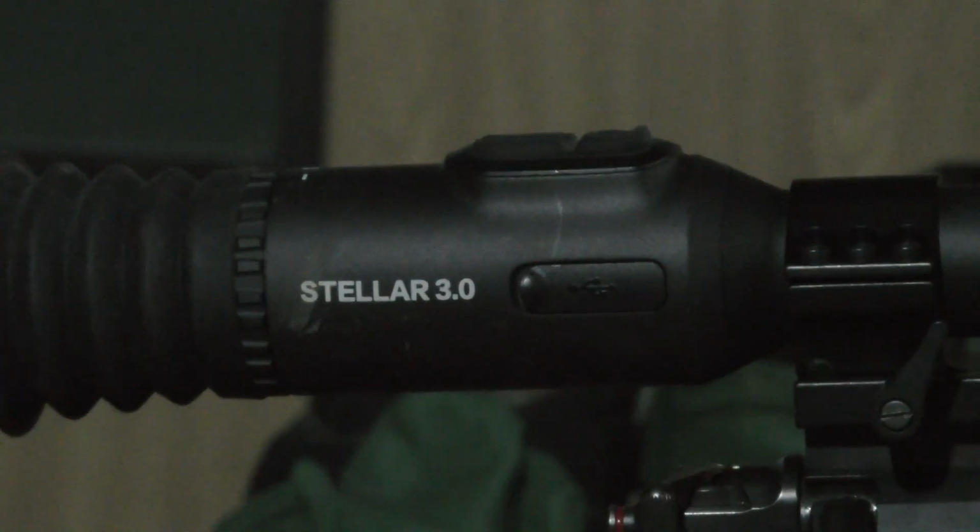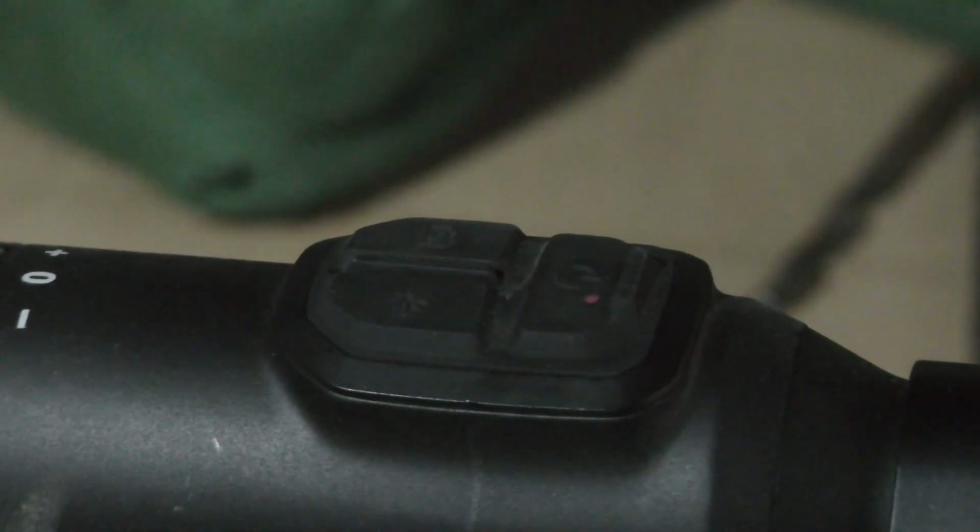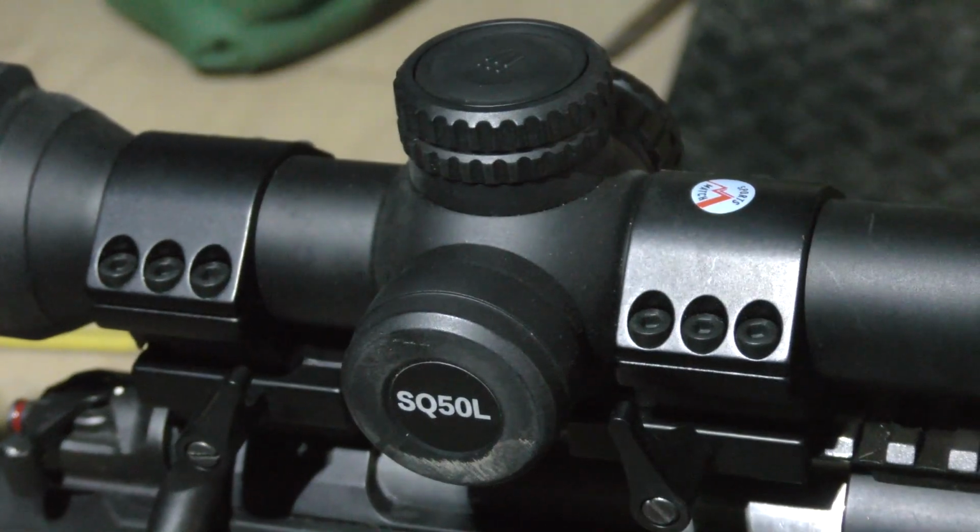Now, if this isn't something that you're familiar with, this is the third generation of the Stellar thermal rifle scopes from HikMicro. They've improved these scopes quite a bit over the time that they've been out. So we've got a much better button configuration on the top there, 30mm tube, very good quality sensor in here. This is a sub 15 NETD sensor.